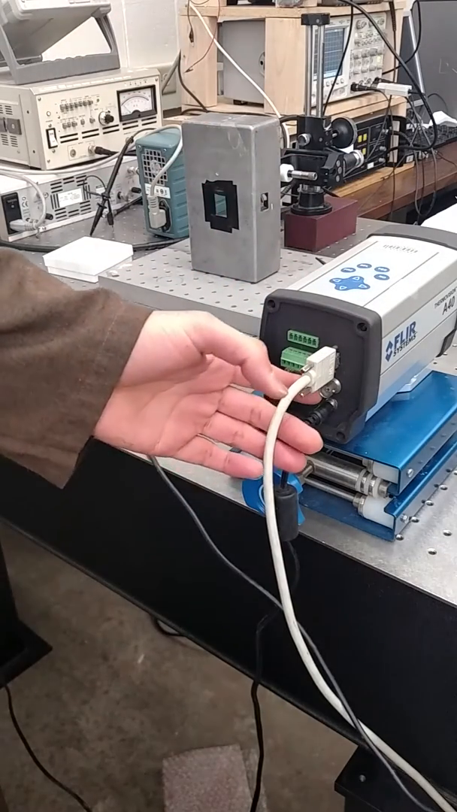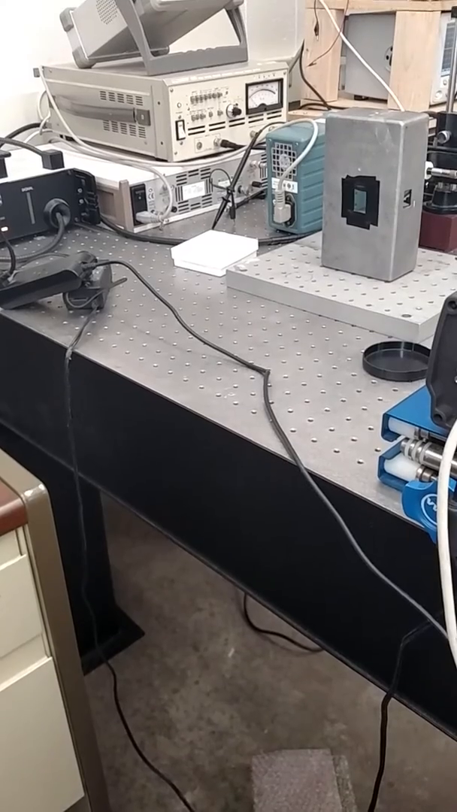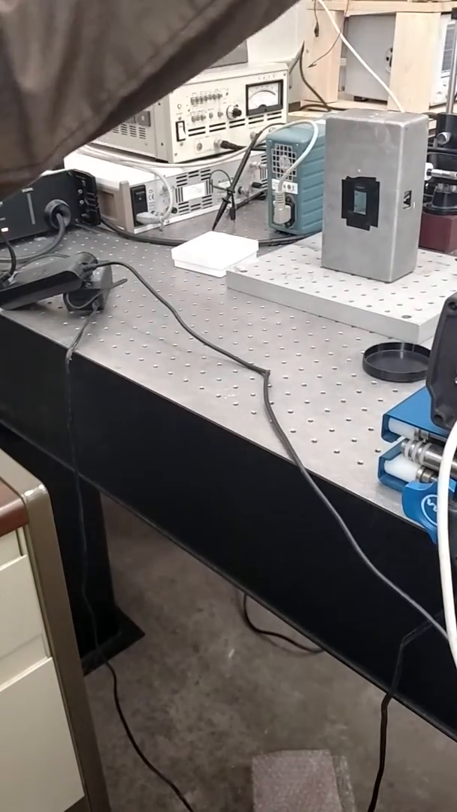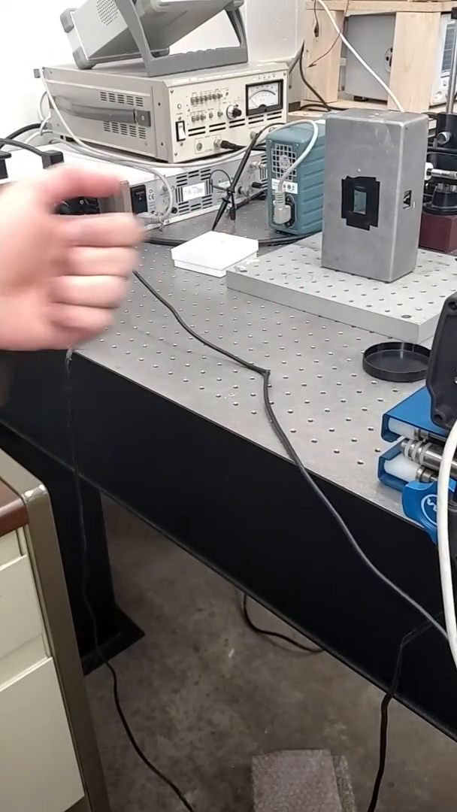So here's a BNC cable, and believe it or not, BNC is also a video channel. So you can hook this BNC cable to this TV, change the monitor to the right channel, and you can actually see what we're going to see on the screen. But if you use the computer, you can do the exact same thing you can do from the TV screen, except that you can make some different measurements as well.